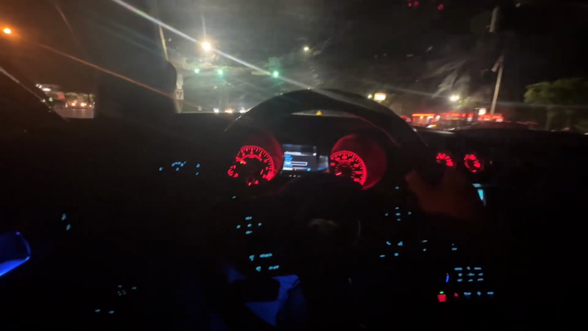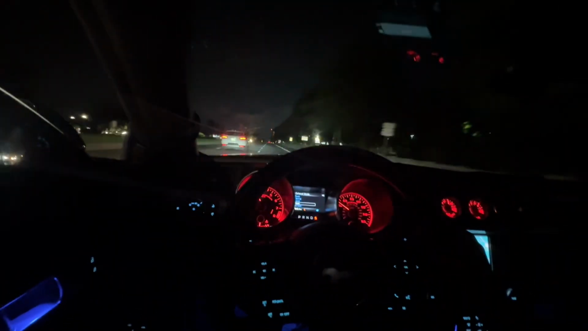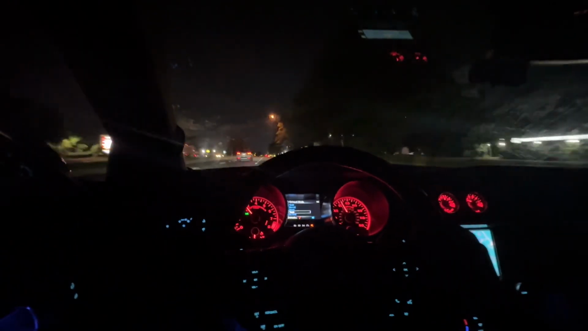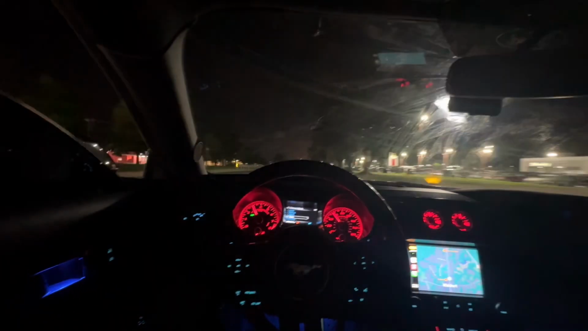Because, oh my God, he going crazy. He going crazy. Going crazy. The Blazer. I kind of want to push it up there in RPMs to break it in.